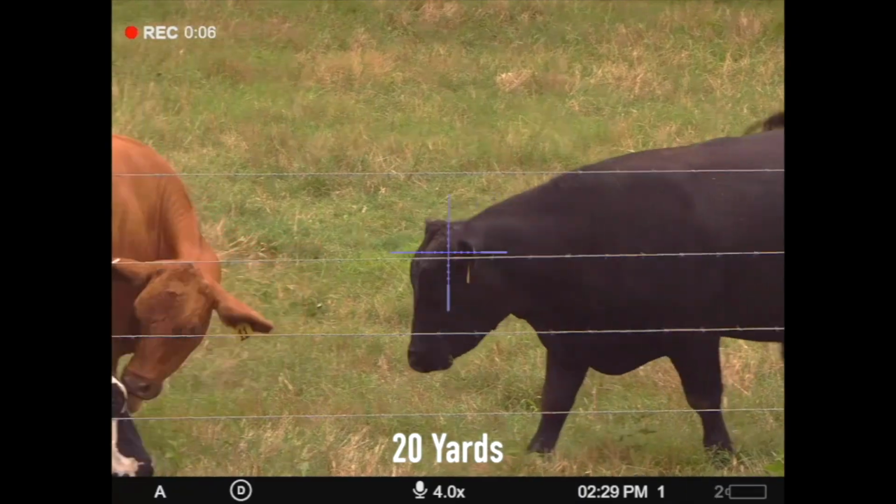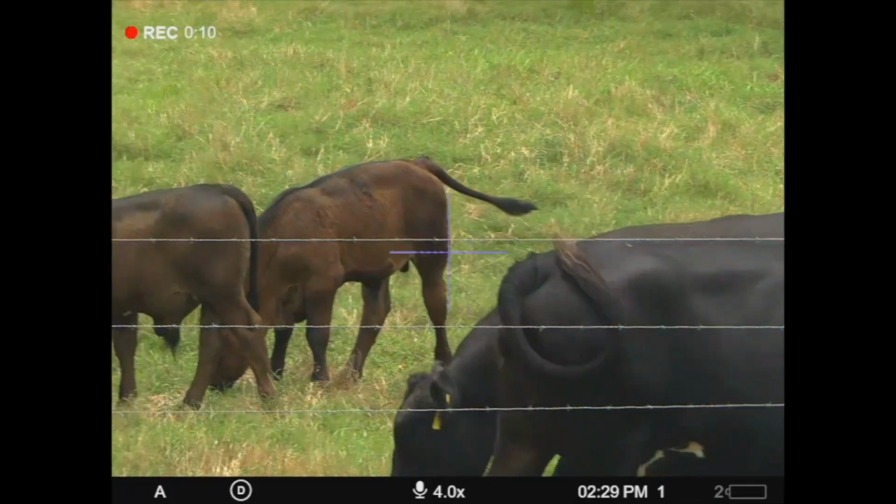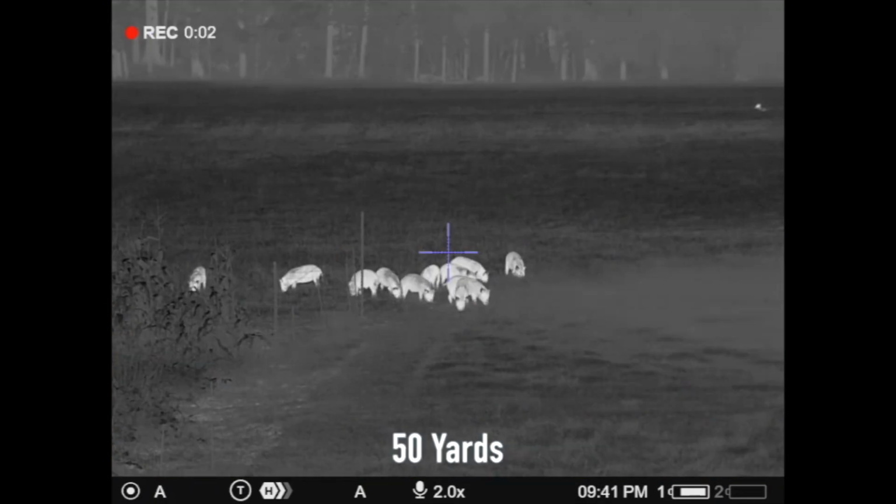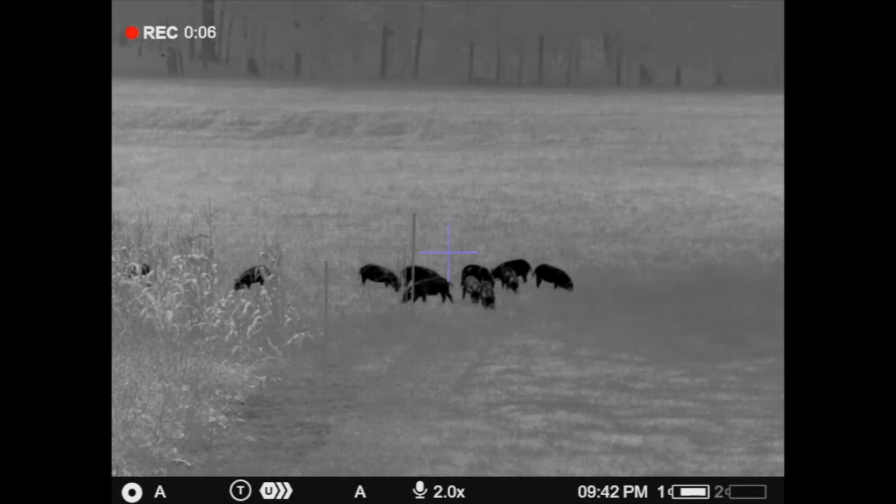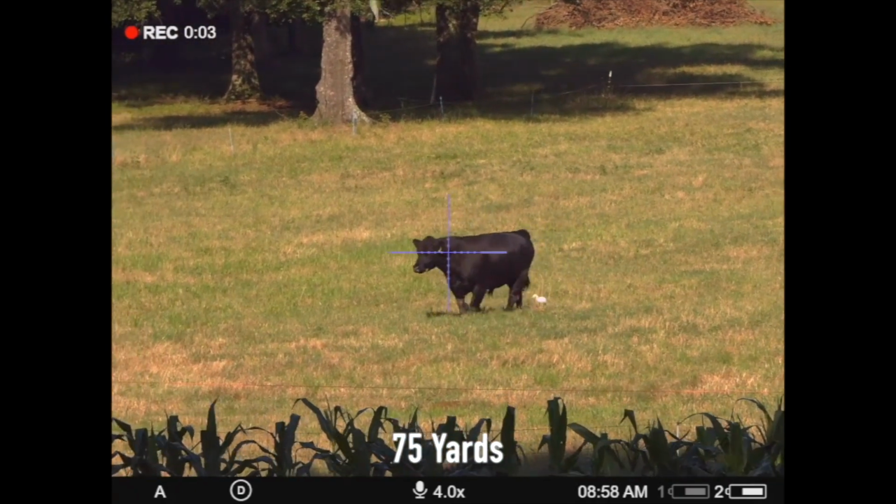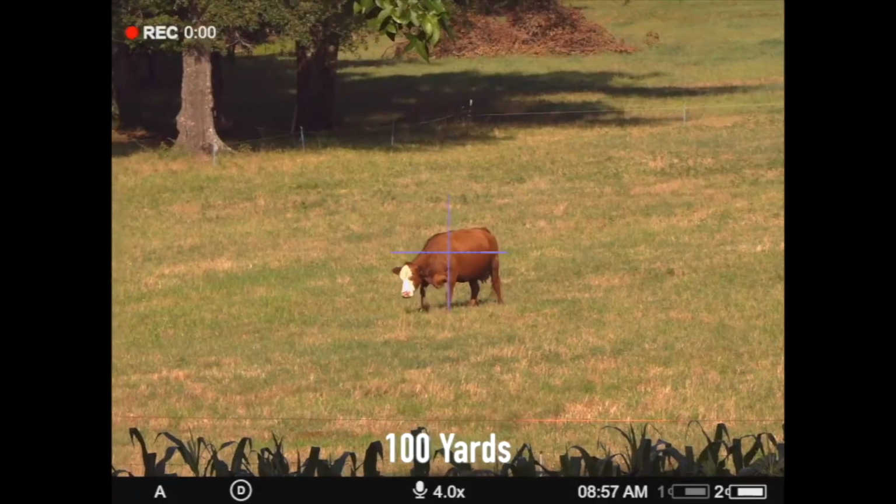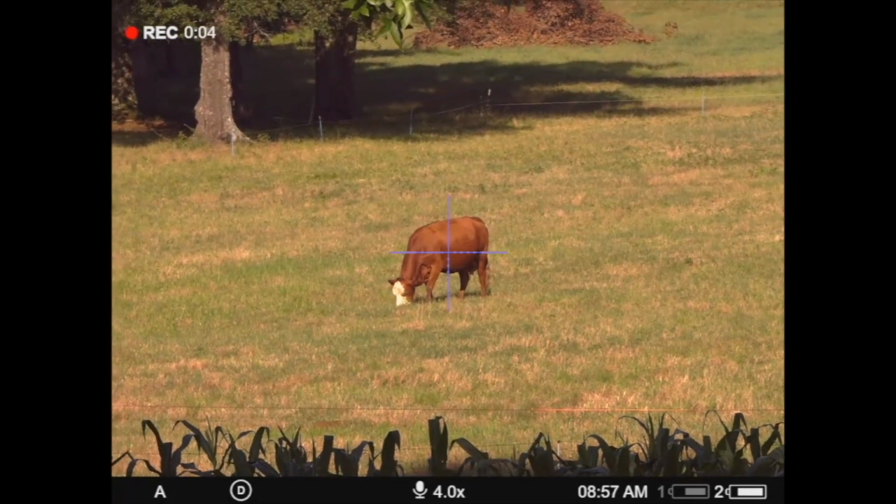The price is $5,999.97. That is 3 cents shy of $6,000. It is a 640 by 480, 17 micron thermal sensor. Okay. The digital channel, as mentioned, is full color, and I apologize for saying digital night vision. We'll talk about that. There is no night vision capability in this.